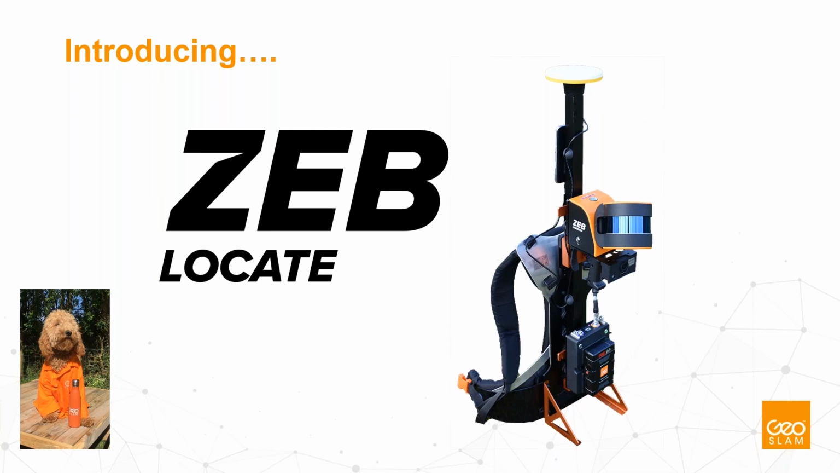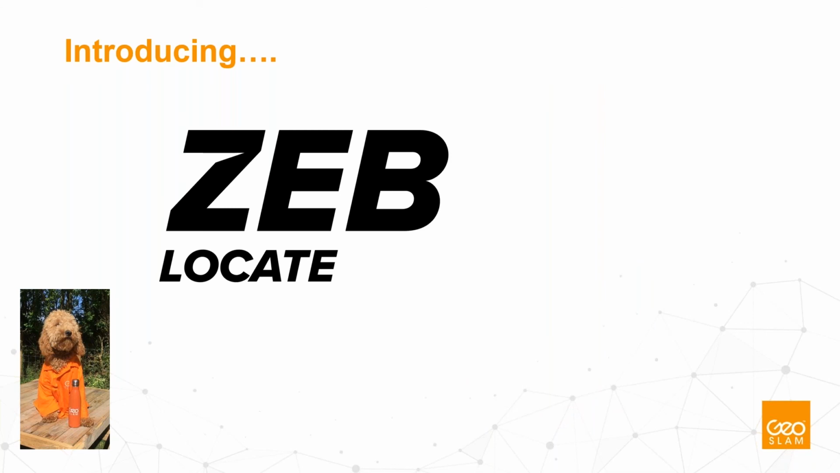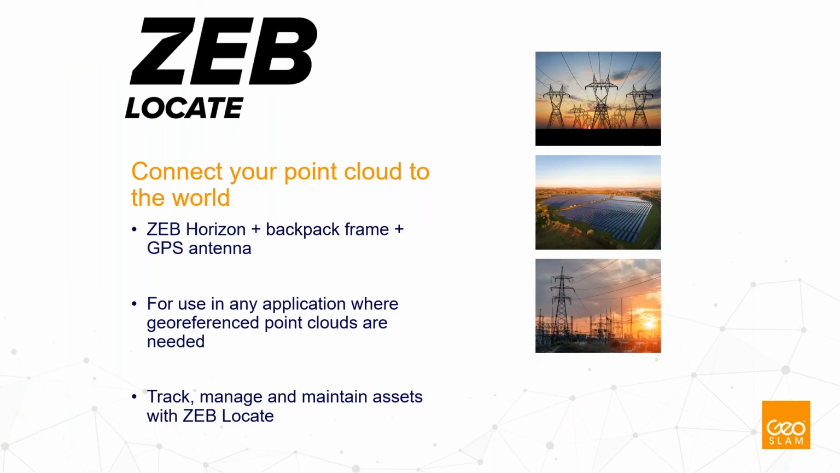The last product that I want to introduce to you is the ZEB Locate, working again on the same principle, using the same backpack frame as the Discovery system, but instead of the NCTech camera, it's using a GPS antenna on the top.